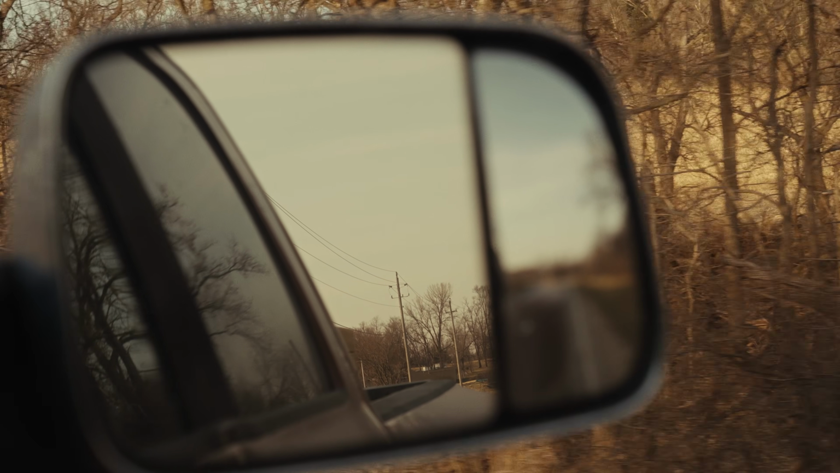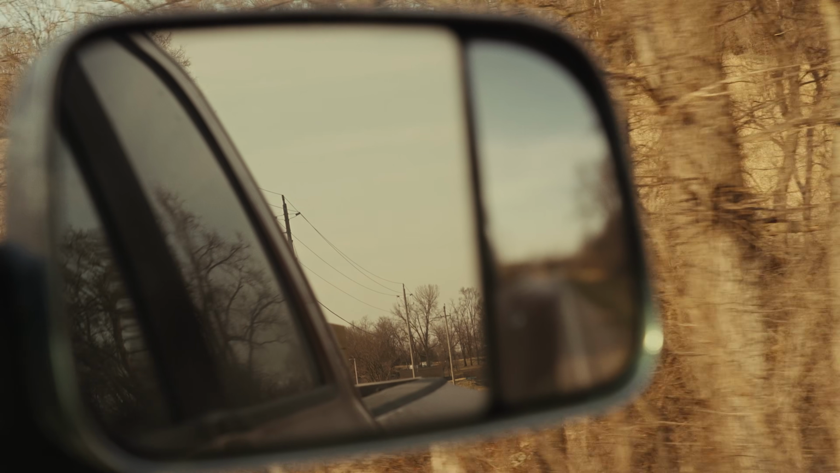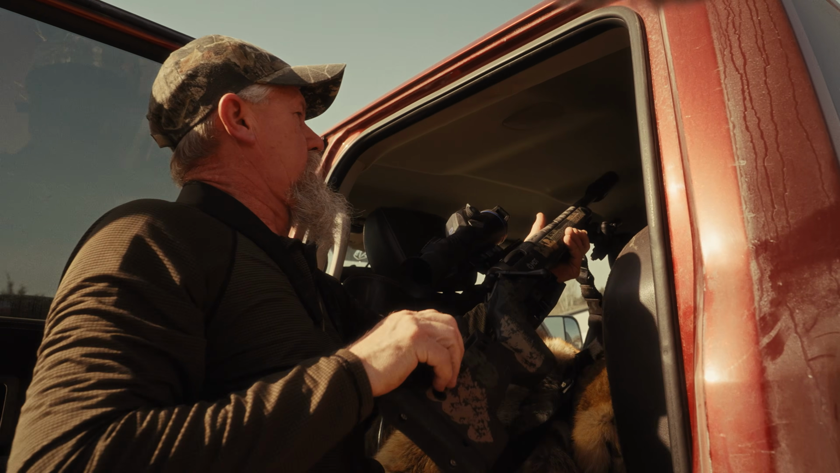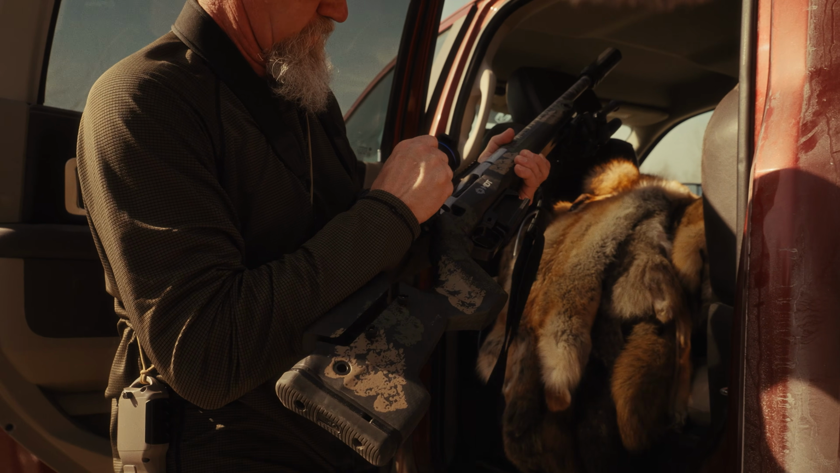So I got my hunter's education when I was about 12 and bought myself a bow. I think I had 2 paper routes. I'd run paper routes on my bicycle so I could make enough money to get that bow and arrow, and then I started shooting leagues and 3D shoots and all that, and I really got into whitetail hunting.